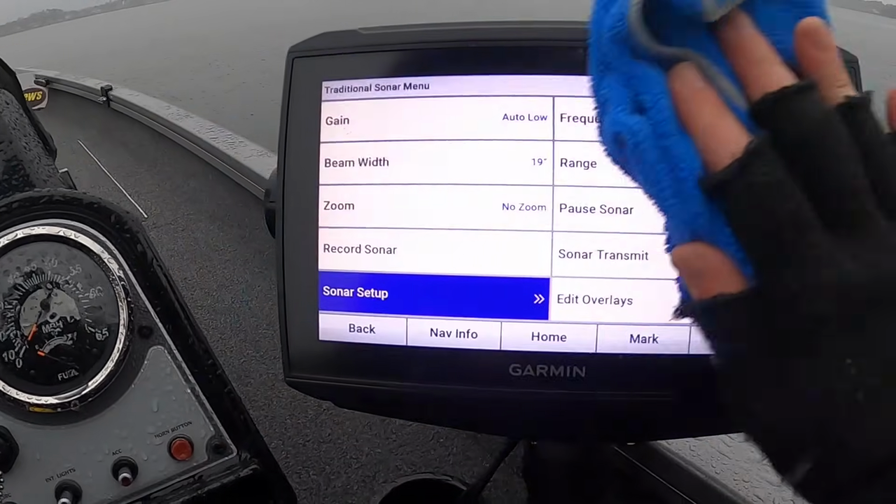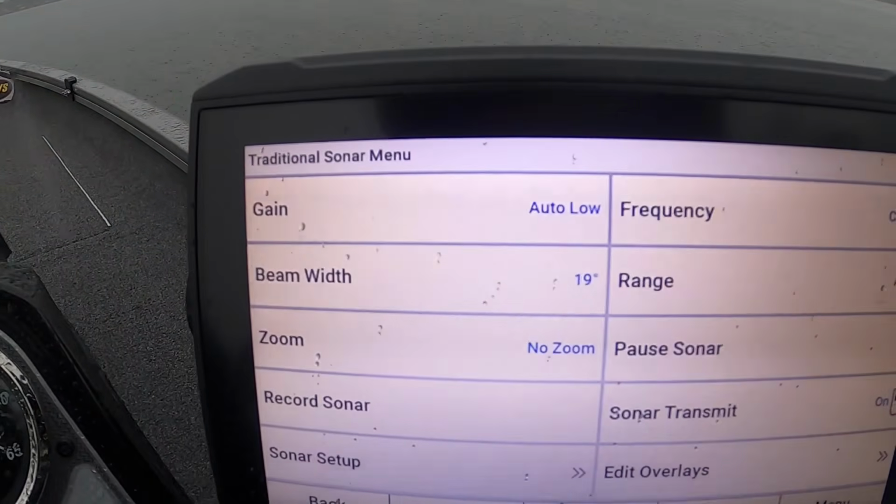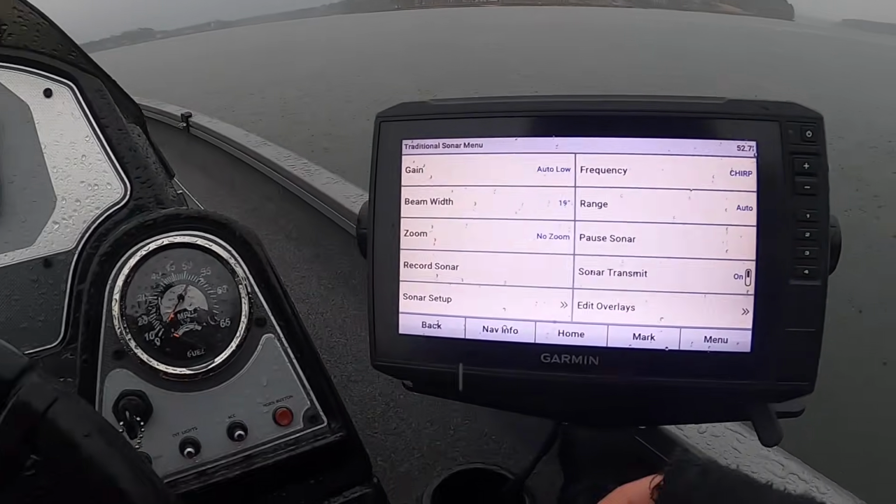Oh wow, I'm going to have to keep wiping the screen. Yeah, it's raining right now. Gain is auto low, frequency is on chirp. I'm going to have to come back and do this.